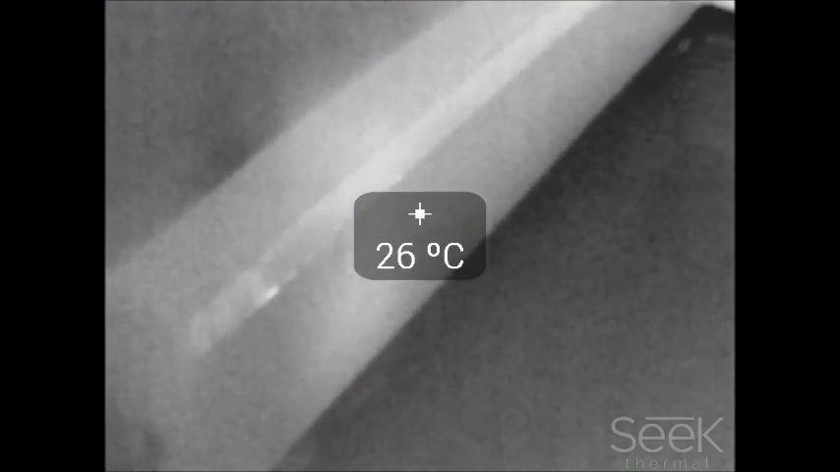This is just a general shot of the Seek. It allows you to compare side by side using your phone's camera. You can see that radiator over there is on. The one on the left here is not on. And you can see the studs going through the wall again.